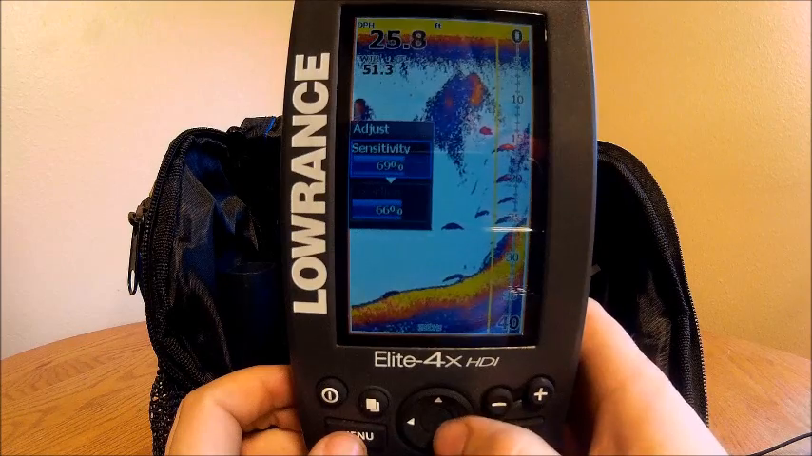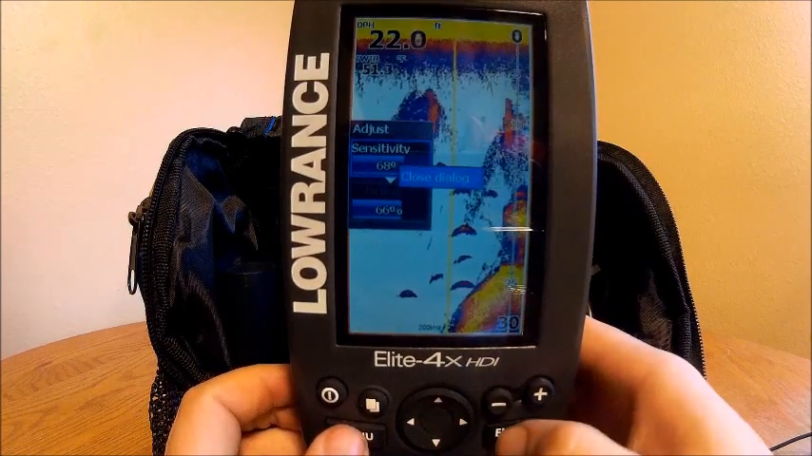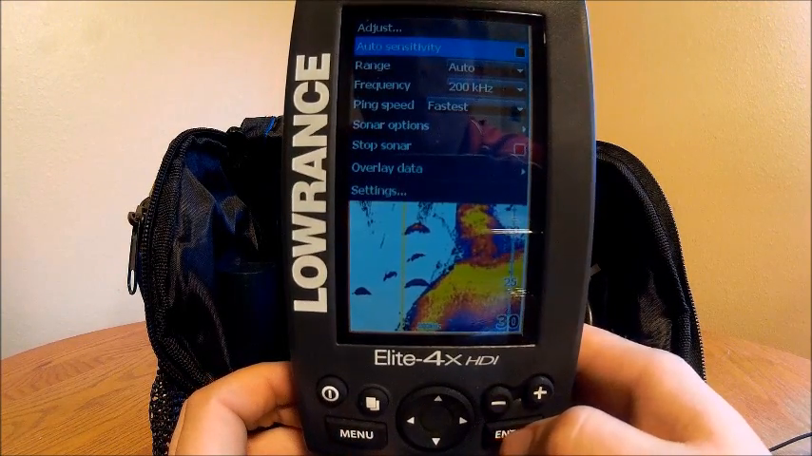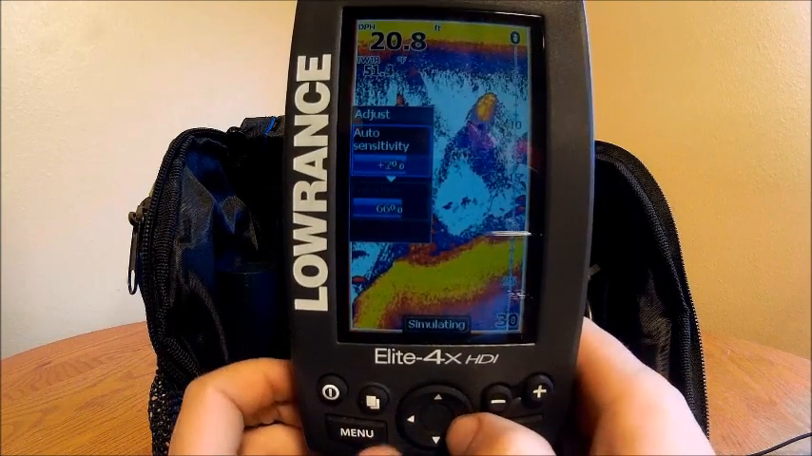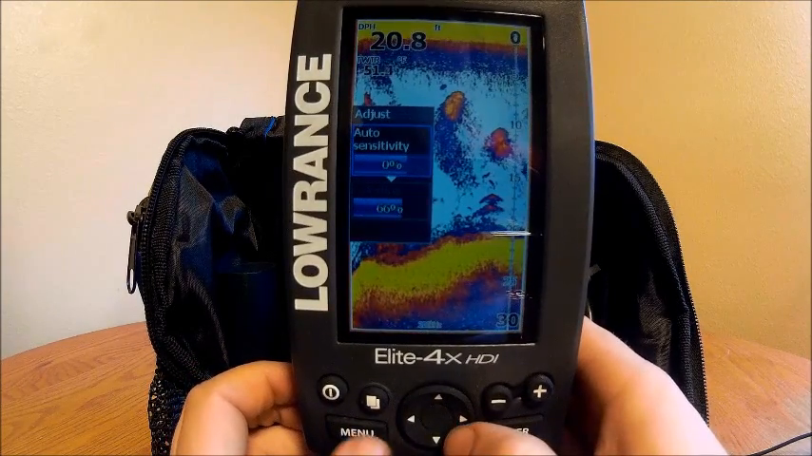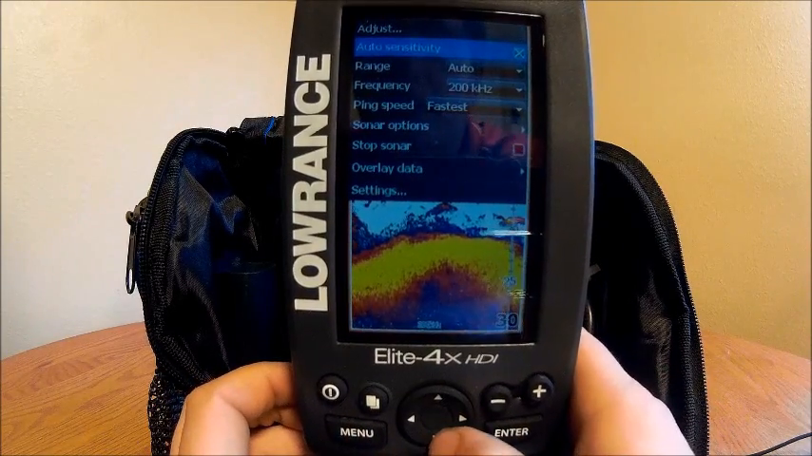Okay, there it kind of just took off. Now it's running in normal simulation mode. It was running goofy there for a little bit. So I'll turn auto sensitivity back on, and with auto sensitivity I can still go in and bump it up 1% or 2, or go down 1% or 2, but it's just some different features.